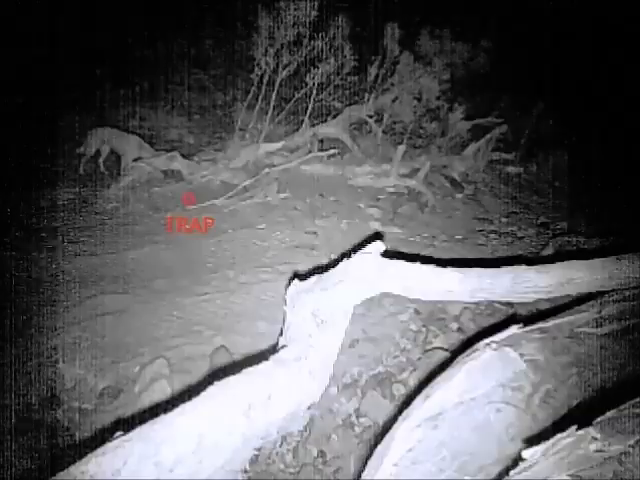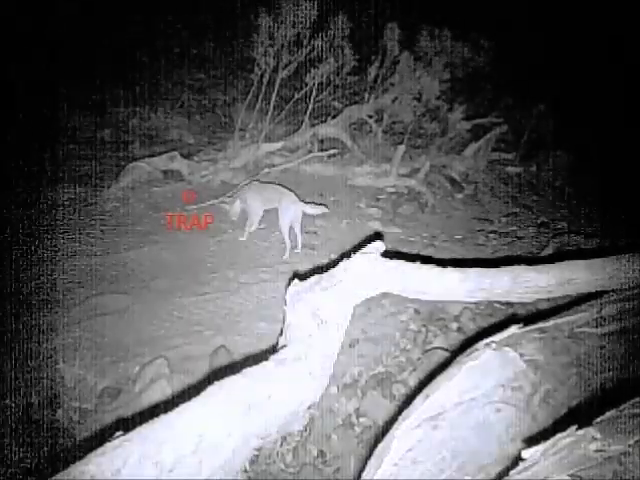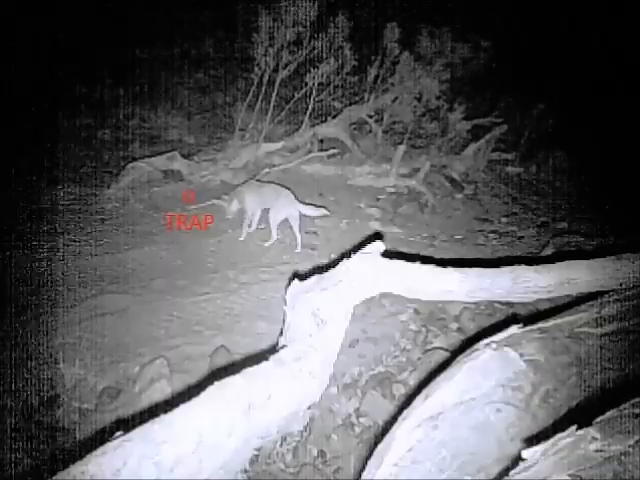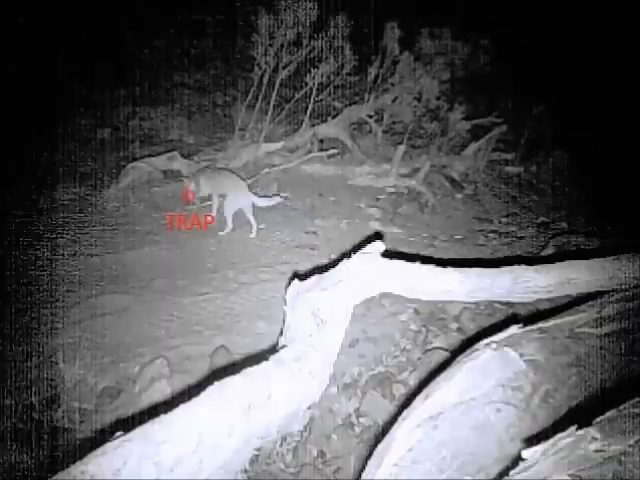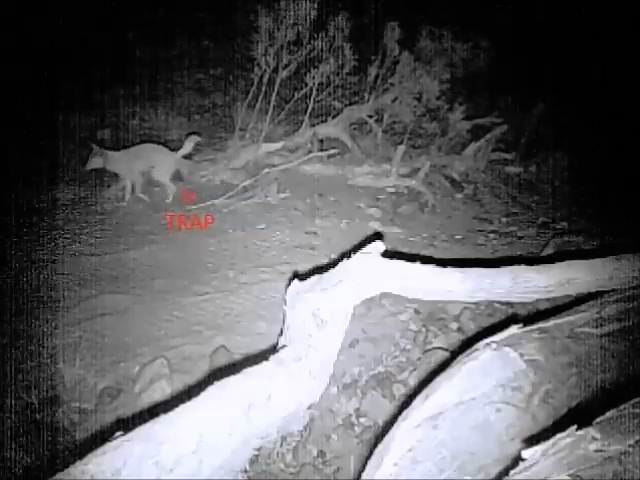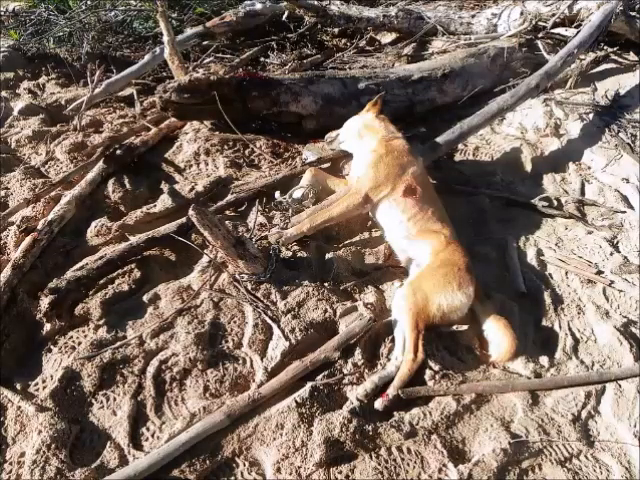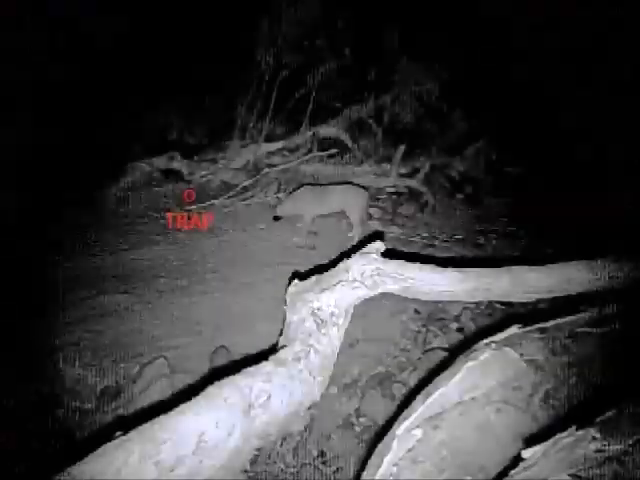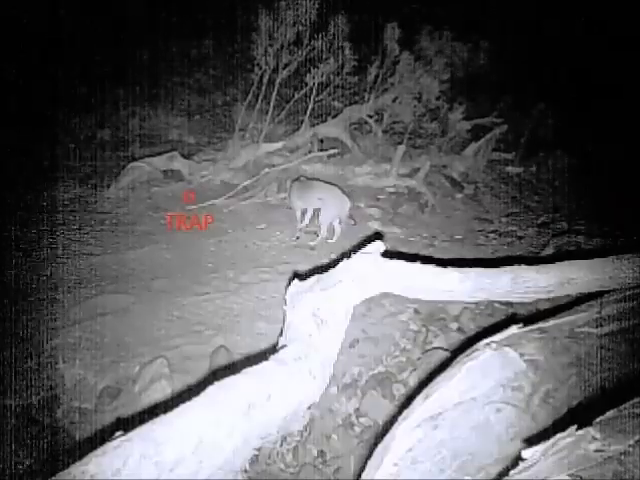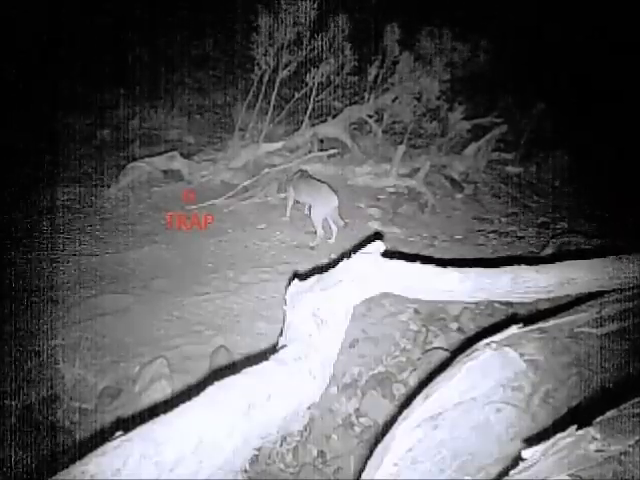You can see this particular dog now is coming in from behind the trap, trying to get a smell at the scat, and deciding to mark not in on the scat, but to mark basically in the mouth of the trap. This is another dog now, the third dog to actually be attracted by this particular trap. This is a lot stockier dog, this one.